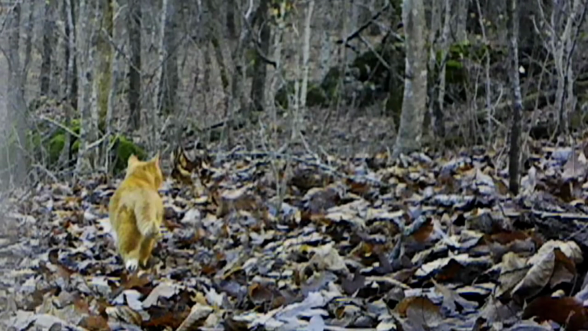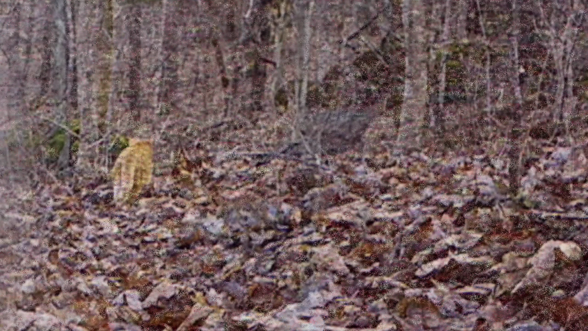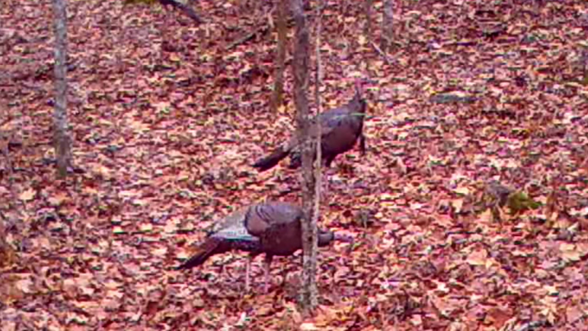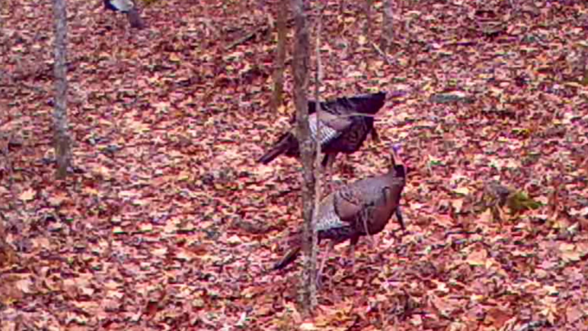And there's old Yaller out making his rounds on a cold day, marking his territory as he goes. These turkeys don't care. They run around a big old flock scratching in these woods. You're liable to see them anywhere.